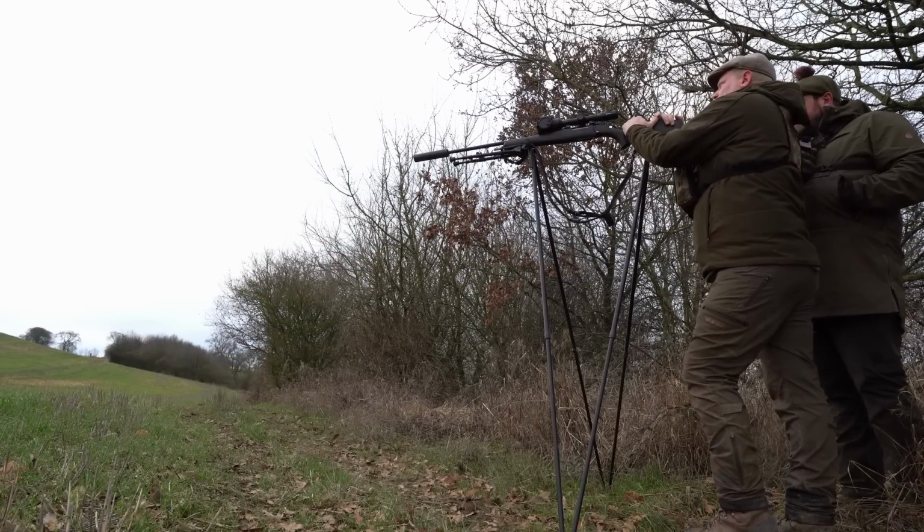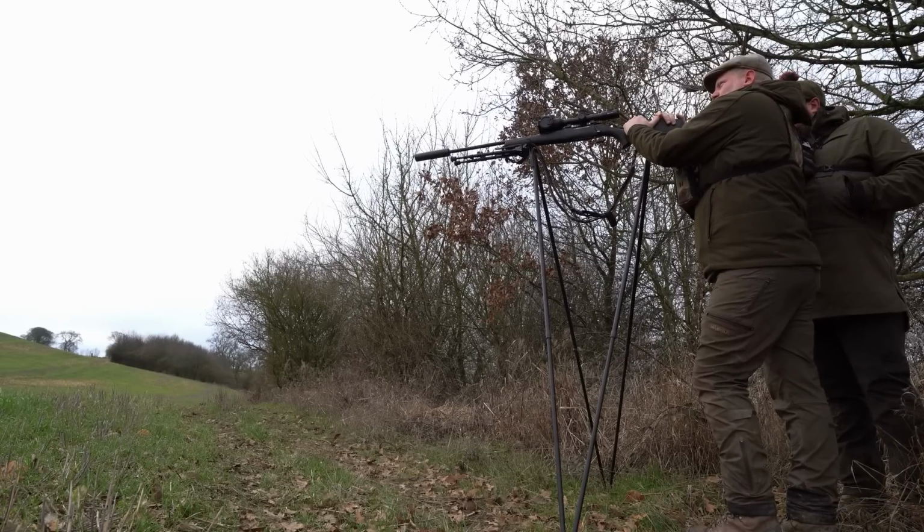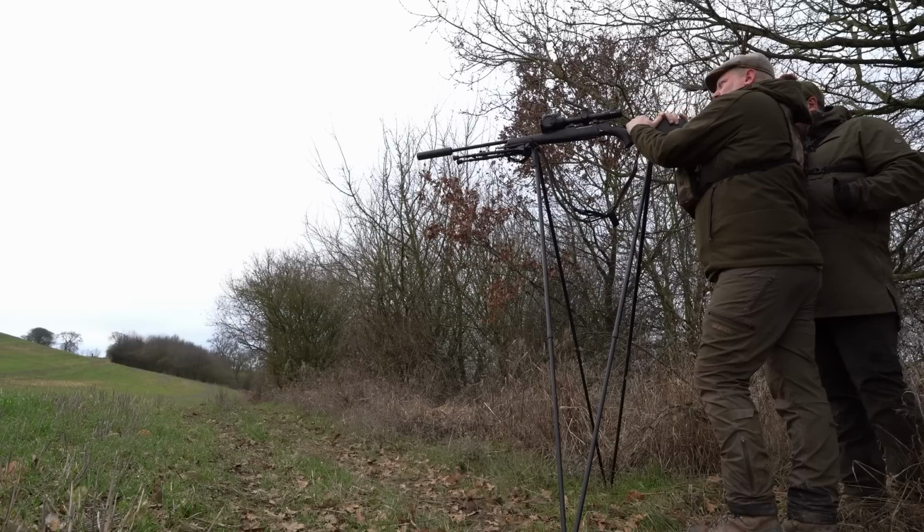You see where the old pheasant pen is? There's like a ride that goes away, and one that comes left-handed. So I think they've gone to the left-handed one, which they'll come out along here somewhere, possibly.